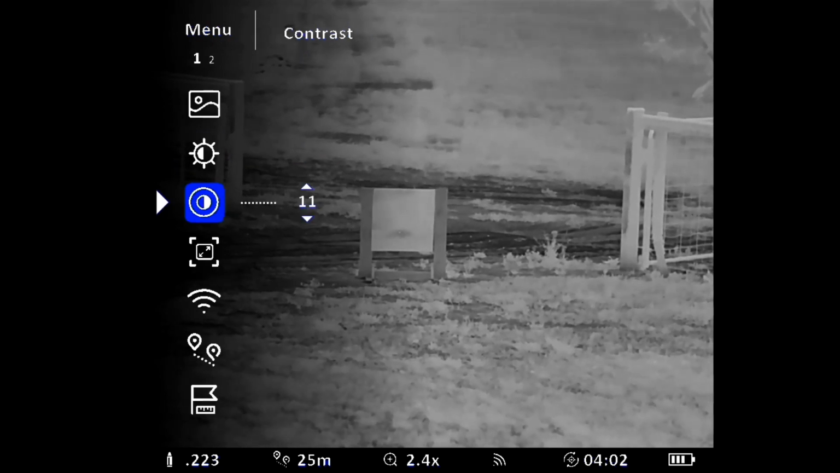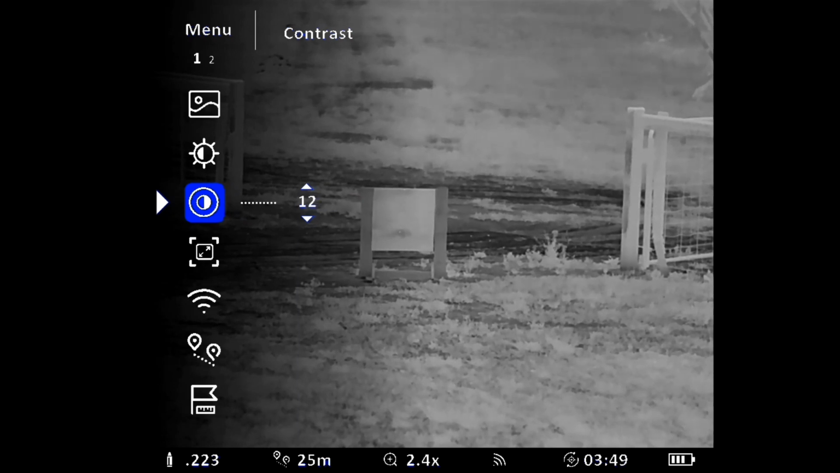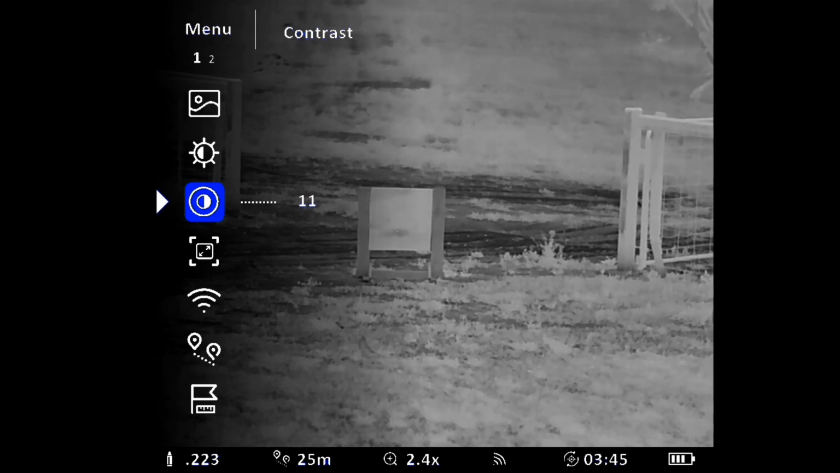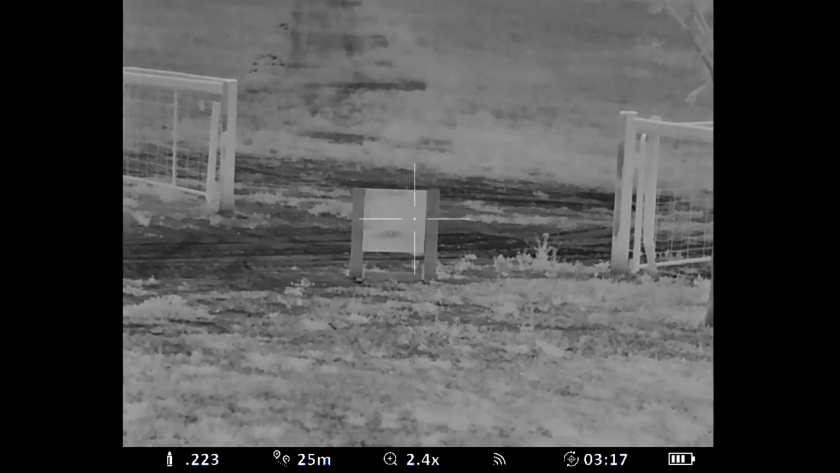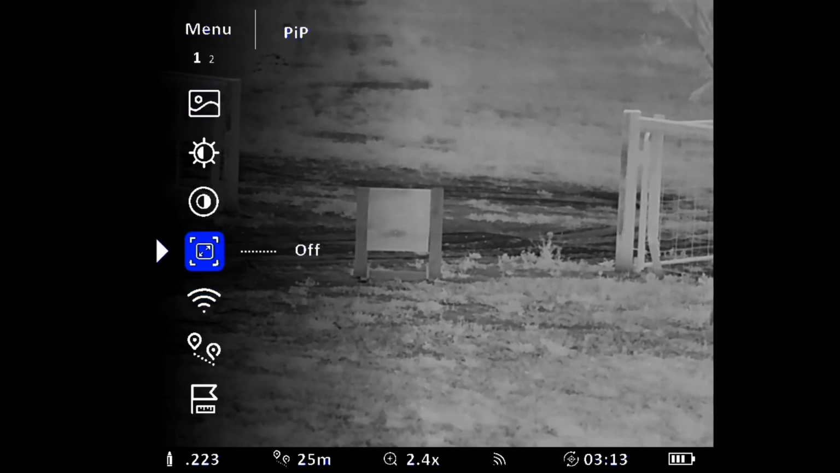Scroll to the next one, contrast. Single press to expand the menu option. You can then use the dial to dial up and down to wherever you like. I have it on about 11, seems to be right for me. To exit your main menu, you just press and hold from wherever you are. But then we go into the next one.